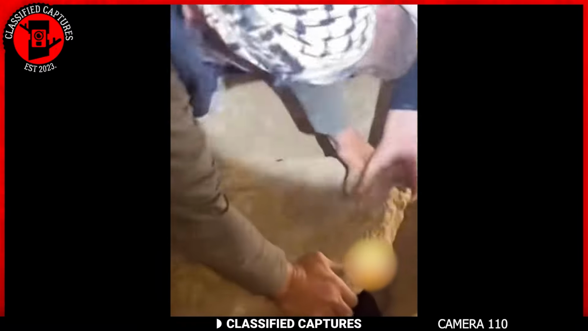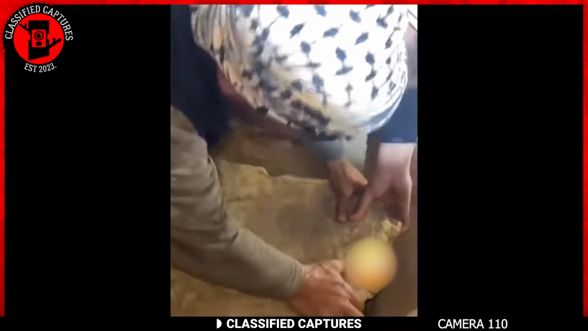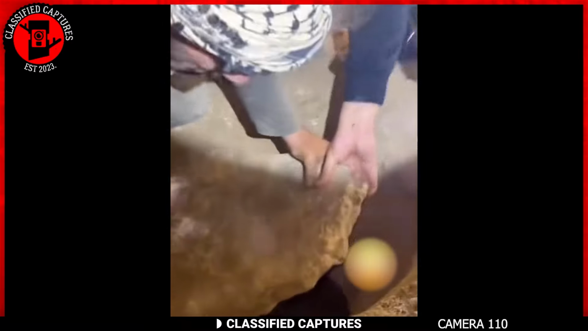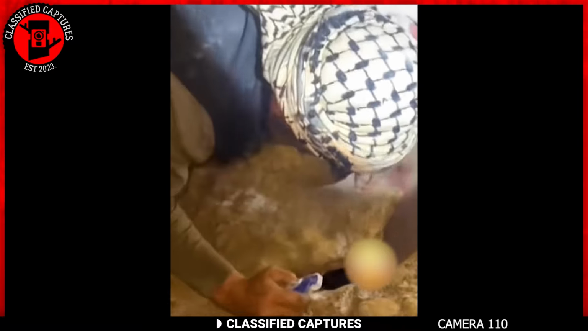As you can see from the footage, it took significant effort for both men to keep the creature at bay. The strength and persistence they displayed indicated that whatever was down there was powerful and determined to get out. But what could that be?